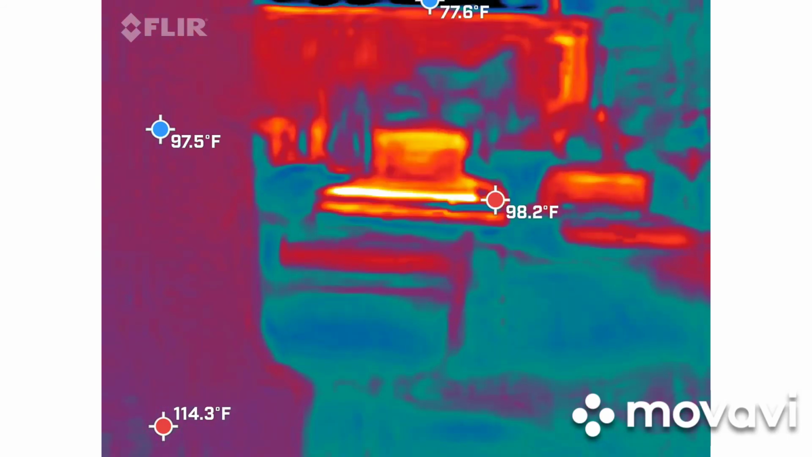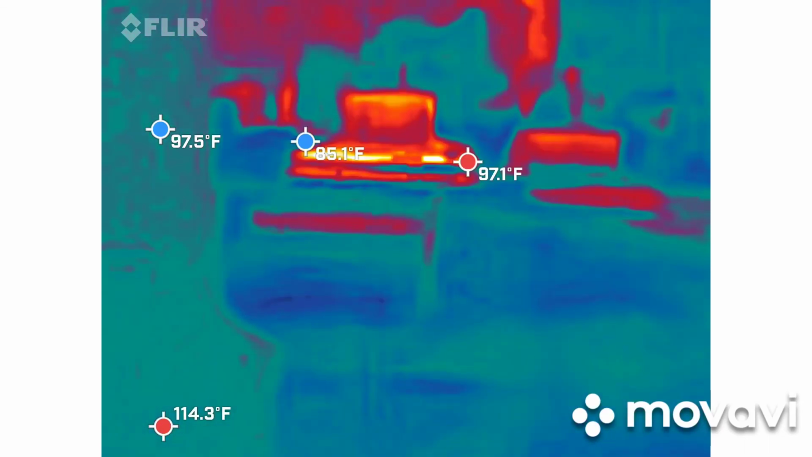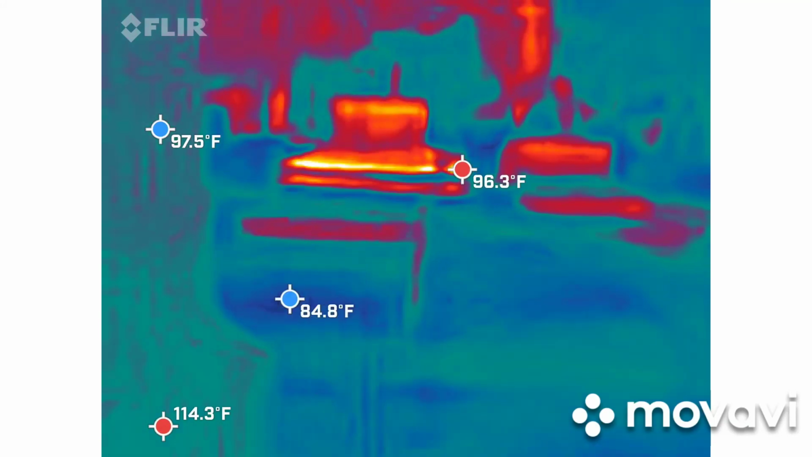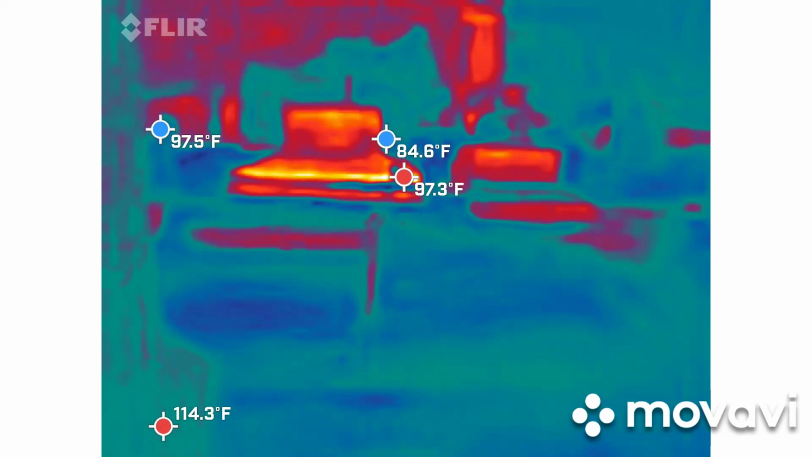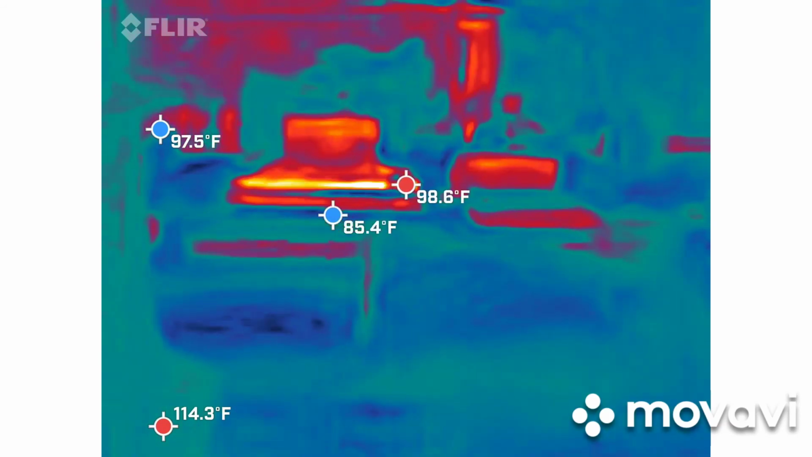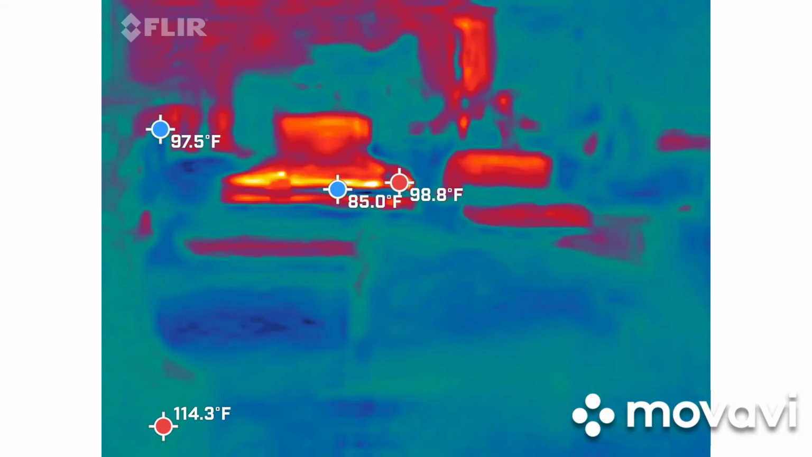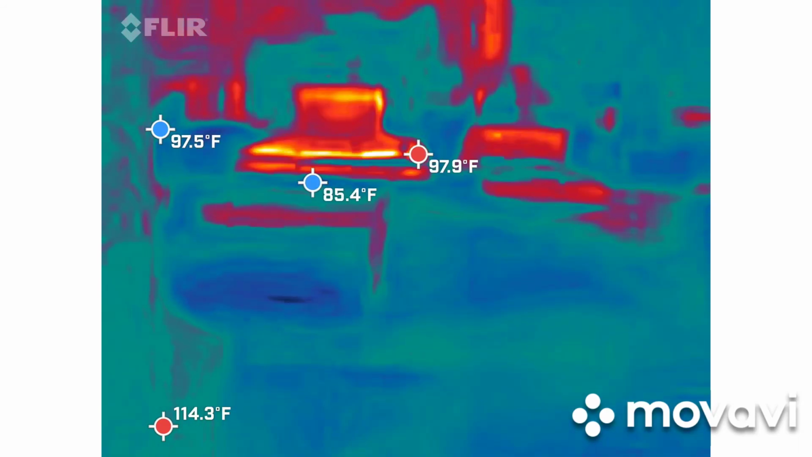Definitely some heat coming off of those sarcophaguses, huh? Absolutely. Cement is going to hold on to the heat from the daytime. It's interesting how it's bouncing all over. It's everywhere.